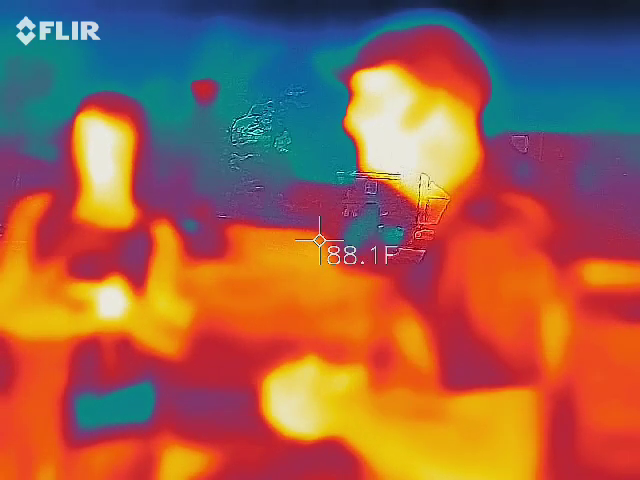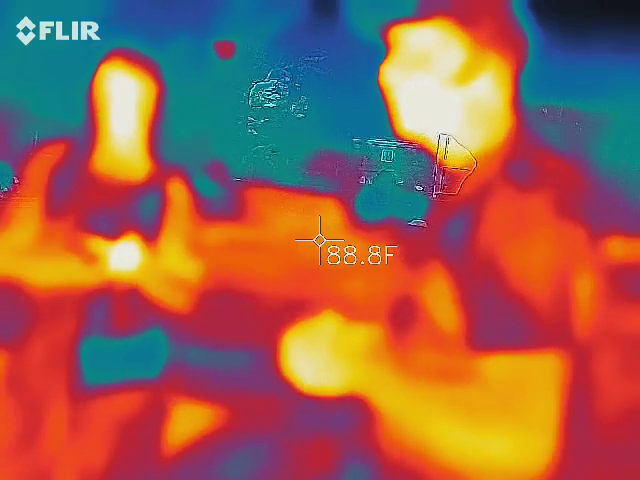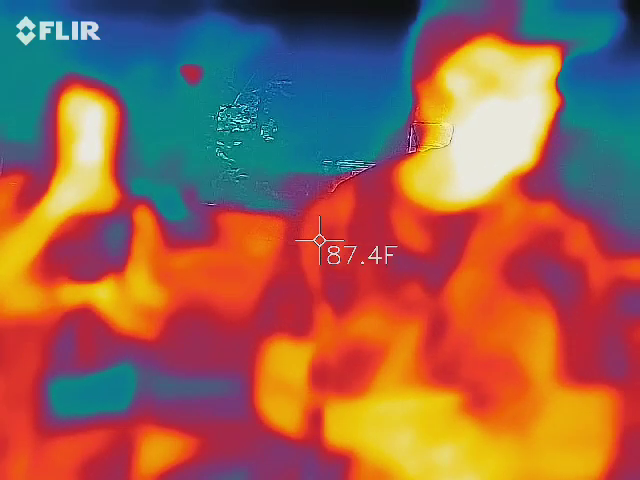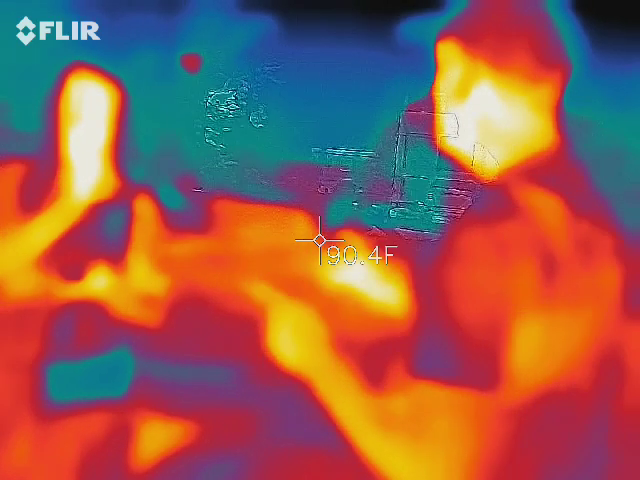Let's see. I think that about covers all the weird questions that we asked. I'm trying to think. I always like to double check before we leave. So here's what happens from here. We're going to go up about 4 blocks. Okay. We're going to be going to Lodge Alley.